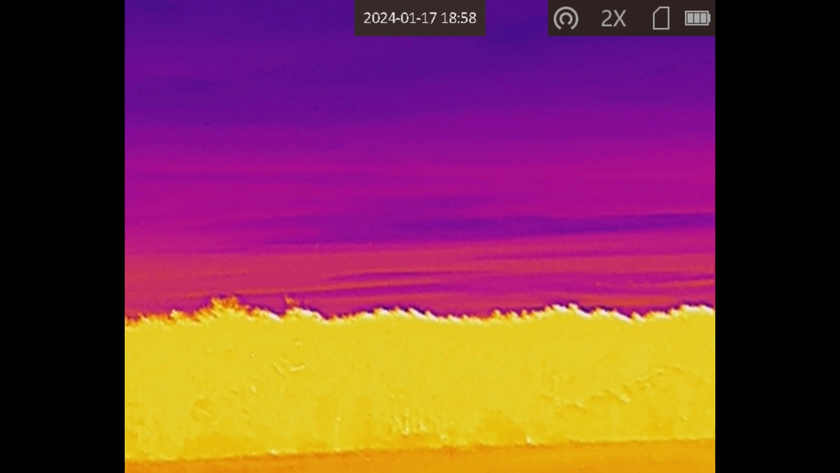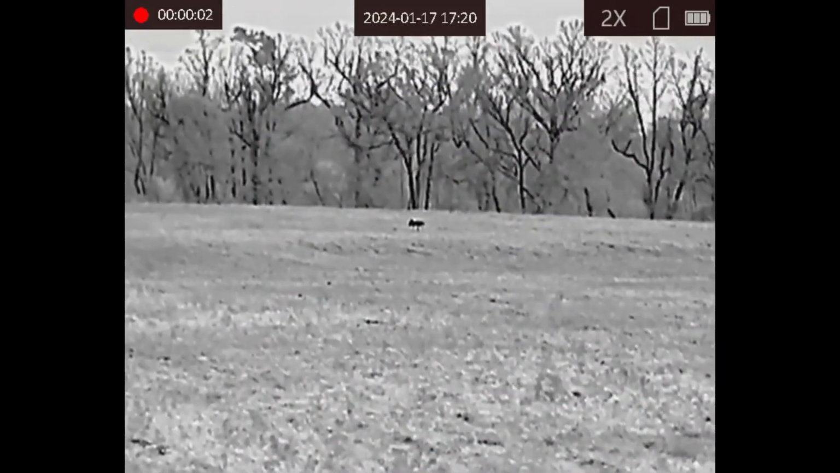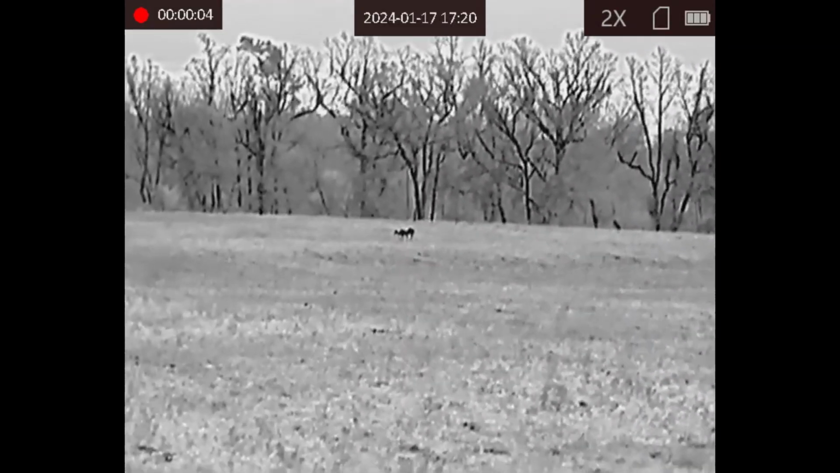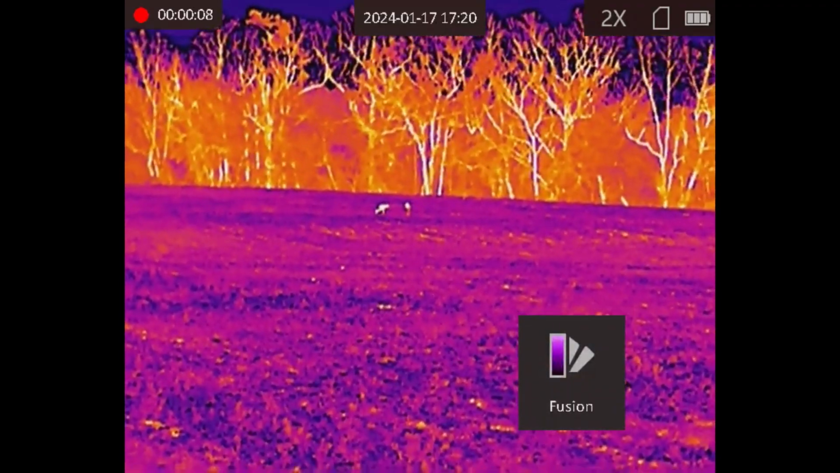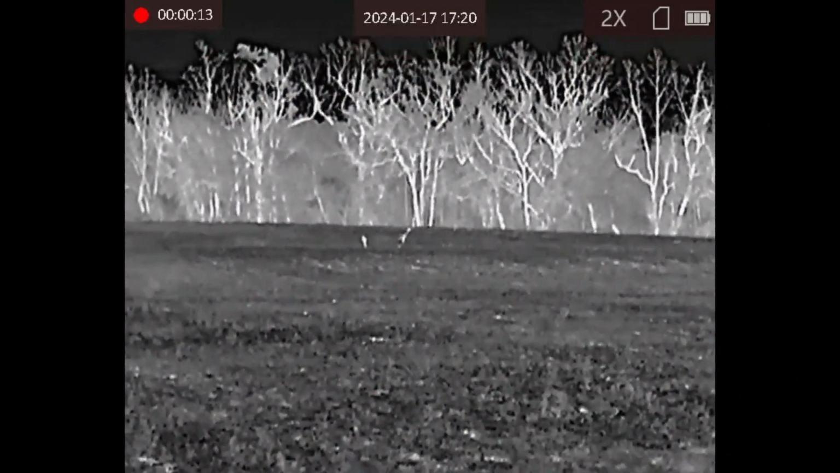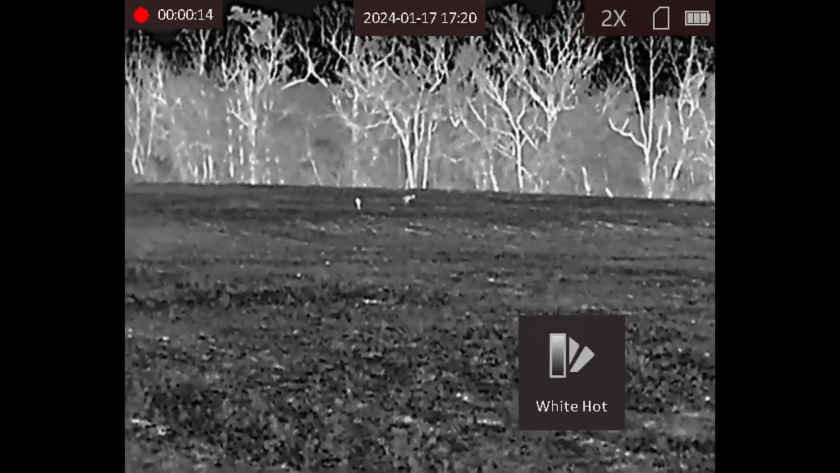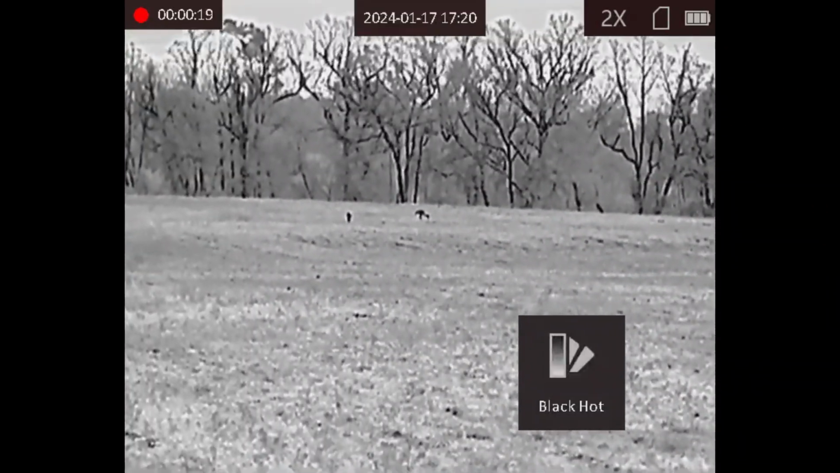And this is the fusion. The pictures I took of the deer didn't come out. Here are some great heron. They are about 160 yards away. That is the black hot. As you can see, I'm cycling through the modes. They're small animals and it's picking it up.